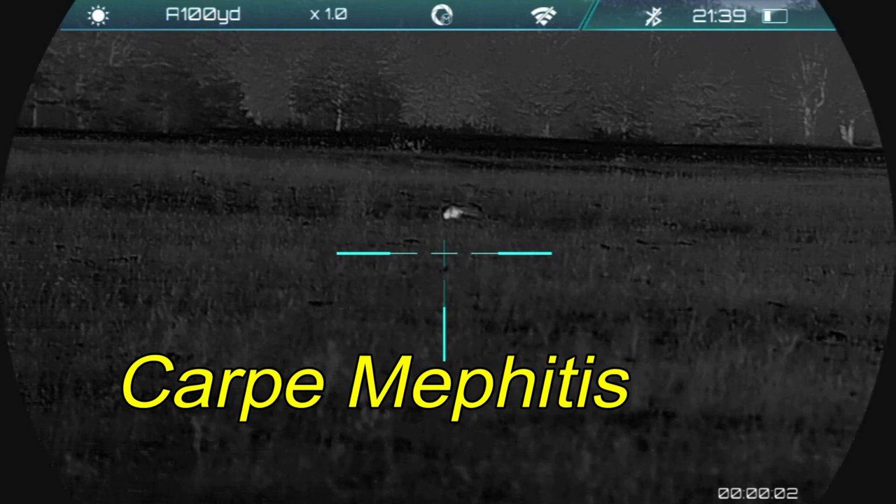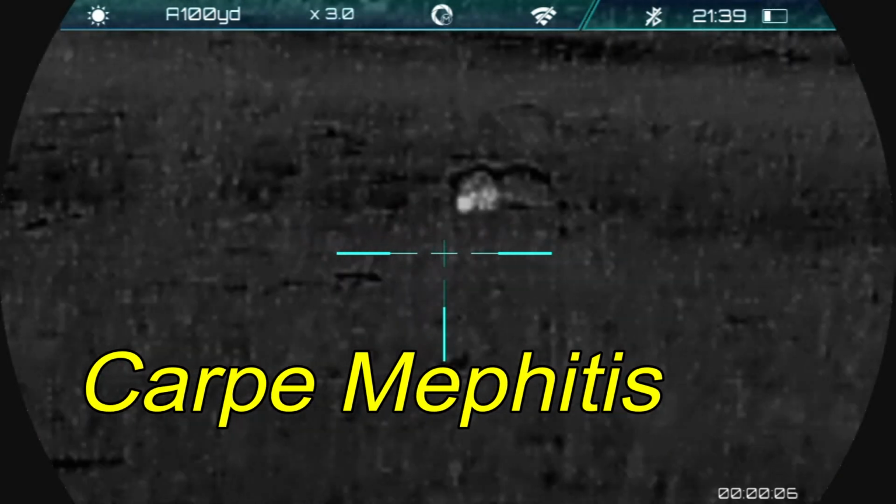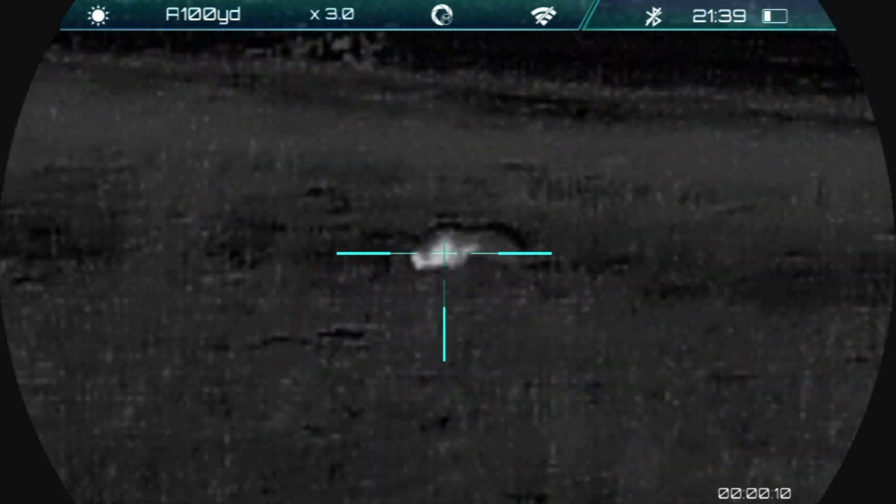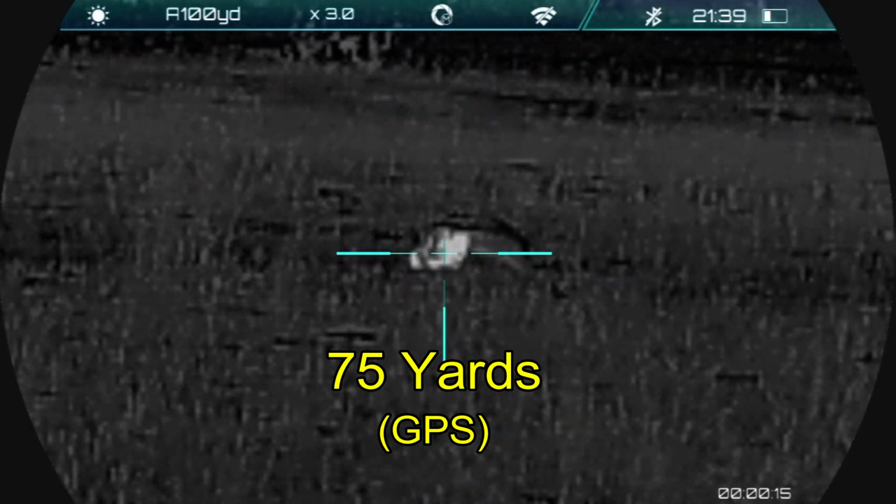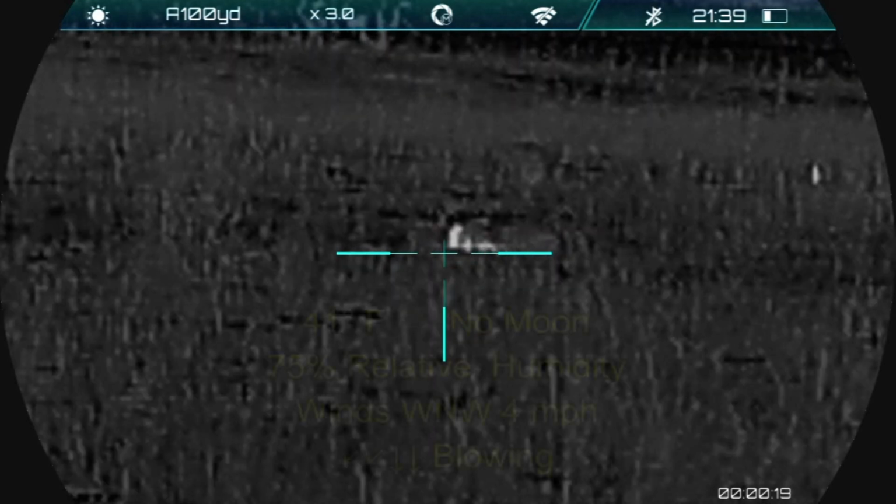Continued hunting through the night, Carpe Mephitis. Didn't find any more hogs, but I'm on the property where the landowner has a problem with skunks. This one happens to be in the pasture just west of his house. And I'm at 75 yards. And we have to blur this out because the skunk exploded.